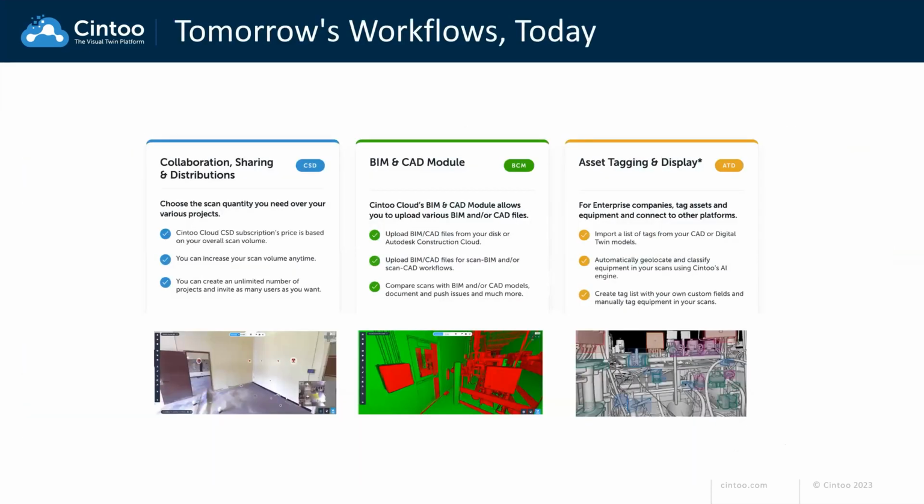Now, today's webinar is going to be very much focused on this specific module. We have other modules such as the BIM and CAD module and asset tagging. This module that we call CSD, or collaboration, sharing, and distribution, is what we're going to be talking about today with Cesar Almeida and KOREC.